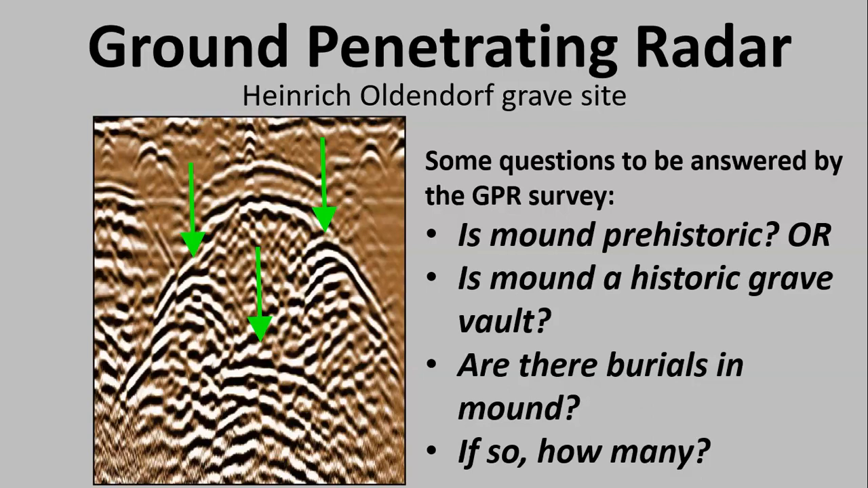And so jumping ahead a little bit to the results, my interpretation is, and you've got to say my interpretation, because again, we didn't go out there and dig this thing up, right? Is that there are three burials in there.